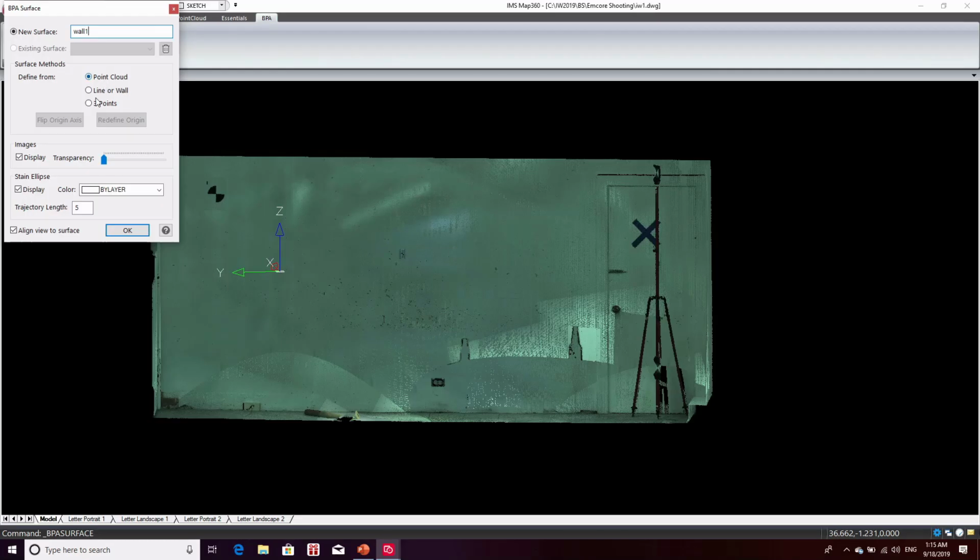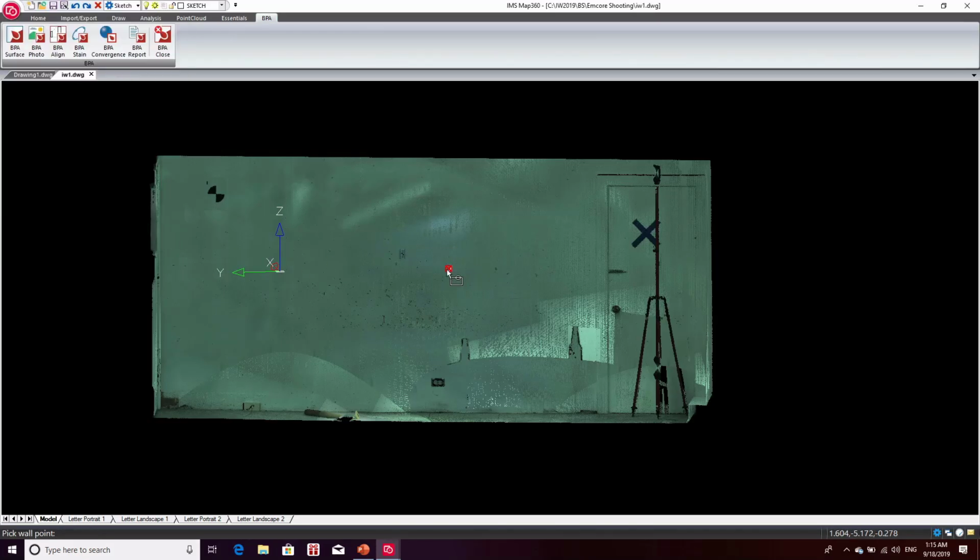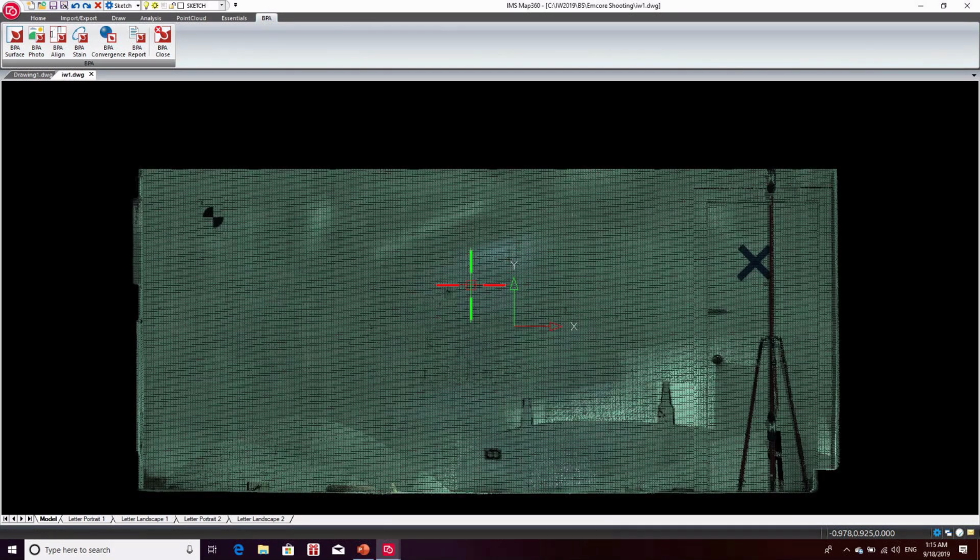We have different ways of measuring the wall or determining it. I'm just going to snap to a point right on the cloud. So I'm just going to pick a point anywhere in this wall here, and what it's going to do is analyze the point cloud and create a best fit plane that represents that wall. So it's figuring out which points are representative of the wall, which points are not, and determining a nice flat plane.